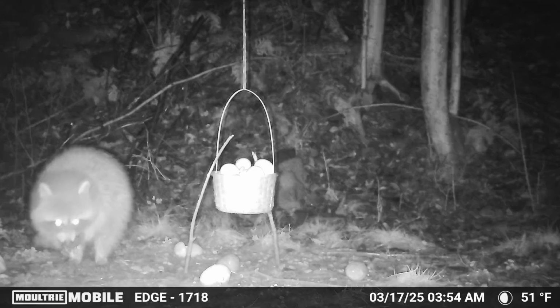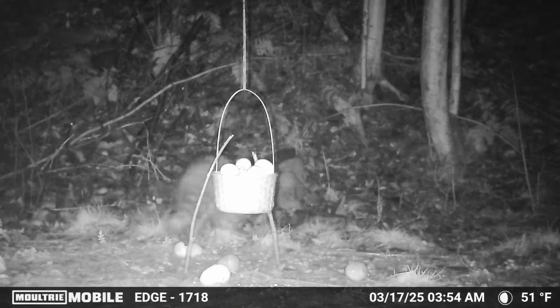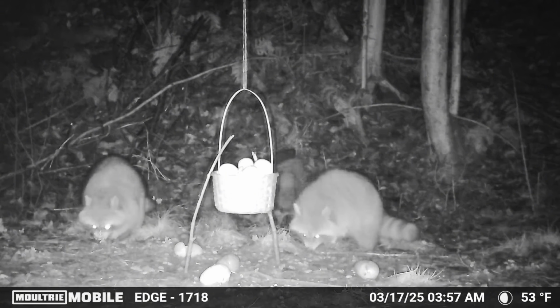As the video progresses, keep an eye on the bottom right hand corner of your screen. The date and time and temperature is correct, and it's interesting to see how often the animals come back and forth to the Easter egg basket.